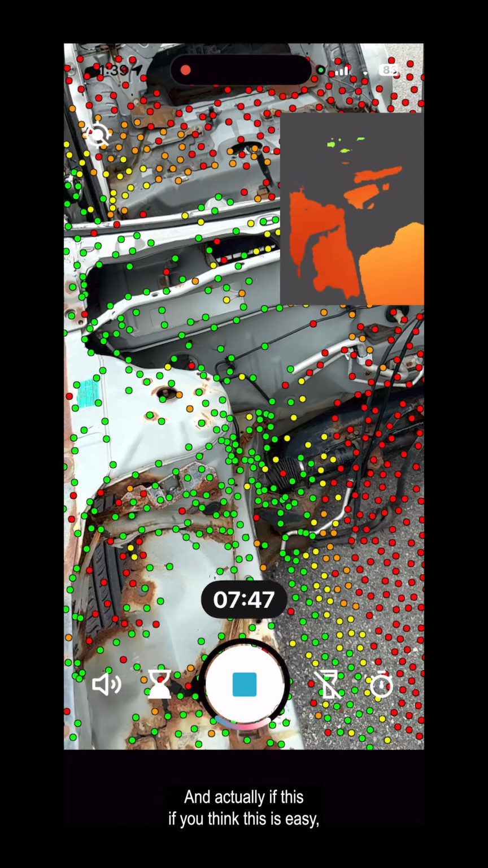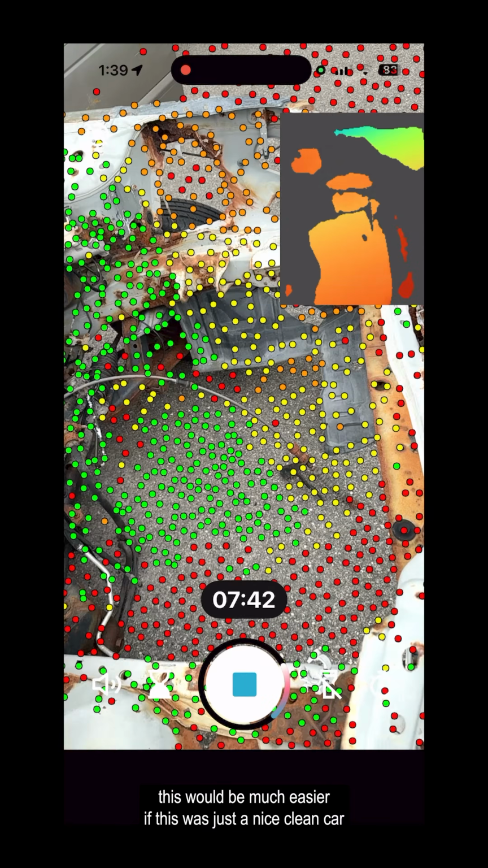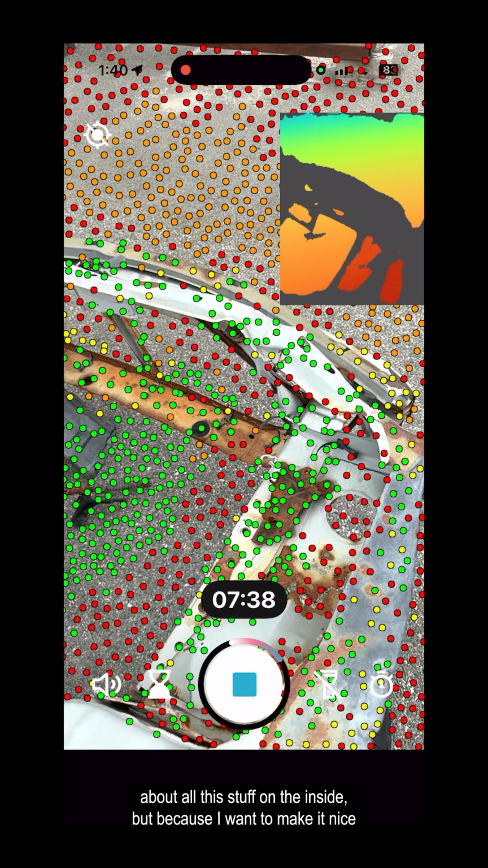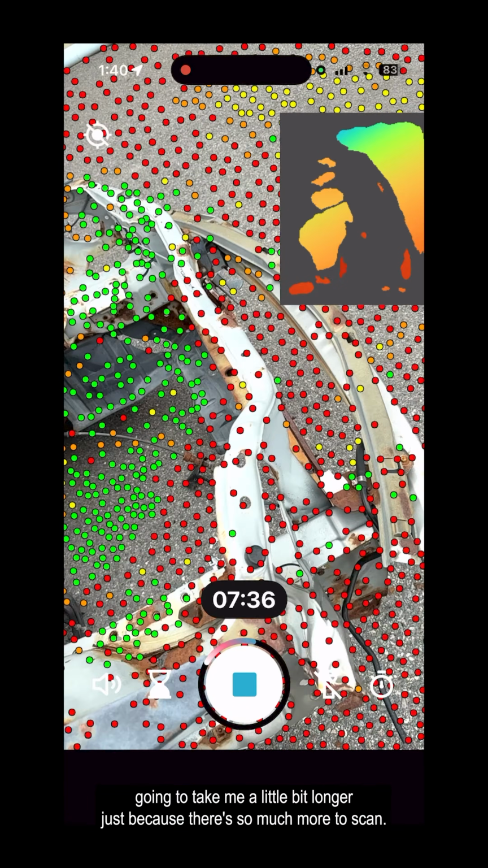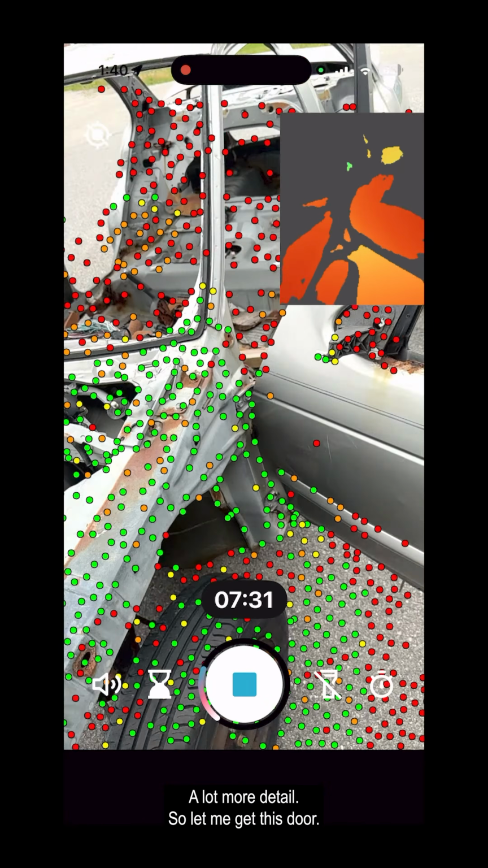And actually, if you think this is easy, this would be much easier if this was just a nice clean car with a hood and everything else, because I don't have to worry about all this stuff on the inside. But because I want to make it nice and complete, it's going to take me a little bit longer just because there's so much more to scan, a lot more detail. So let me get this door.